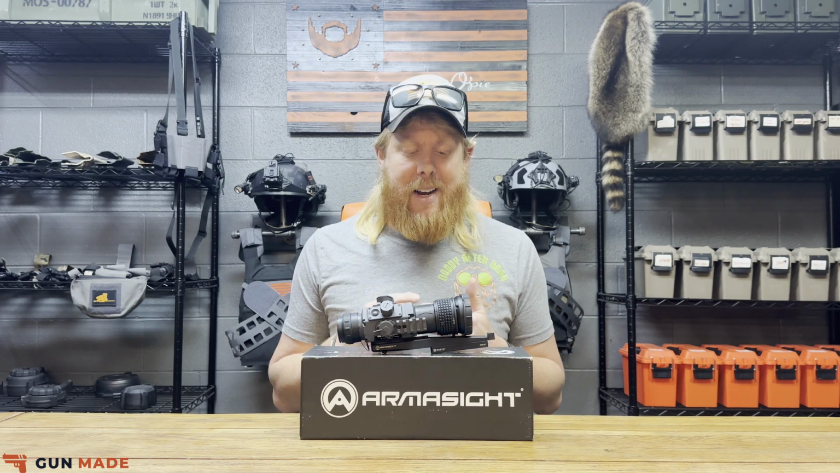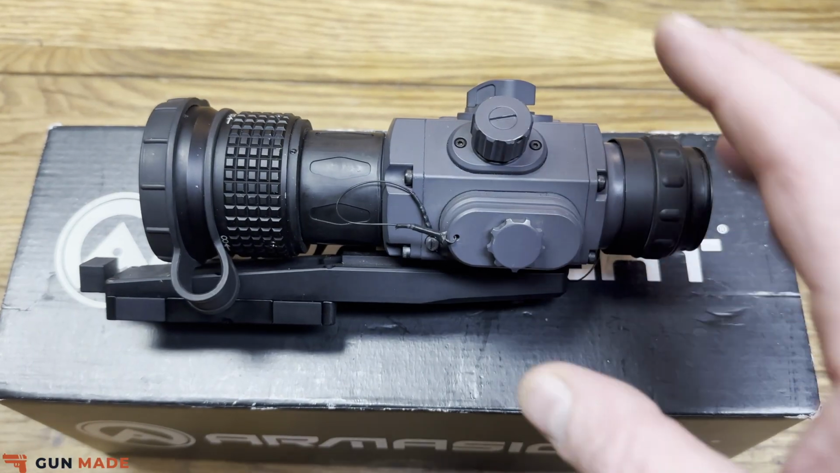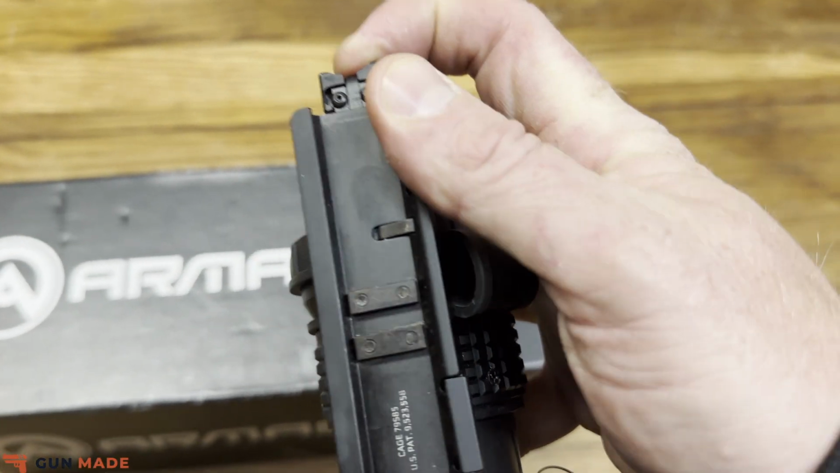But let's dig into this, guys. This thermal right here is a 640 3x12 with a 50 millimeter objective lens here. So really awesome thermal right here in front of us, guys. And first things first, the mounting system is pretty dang incredible.